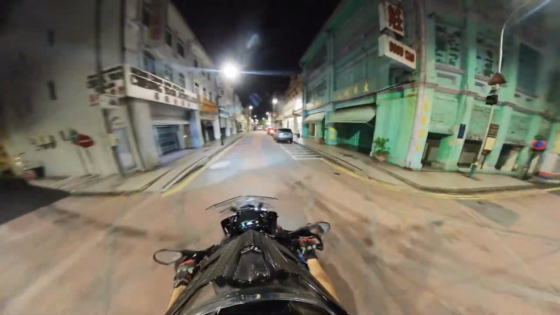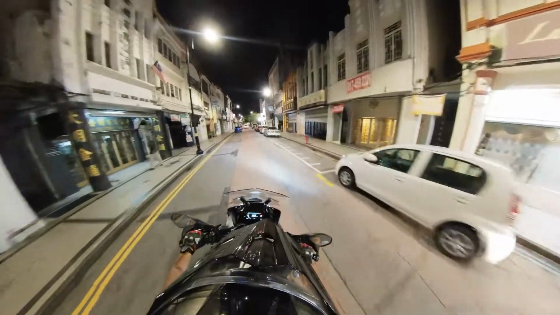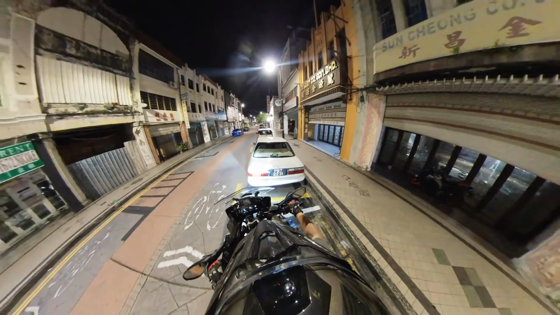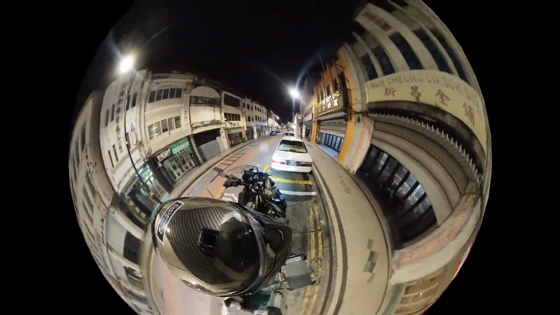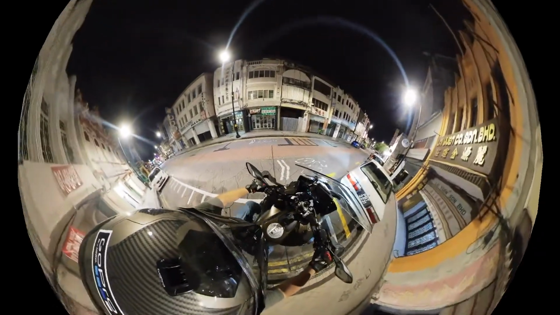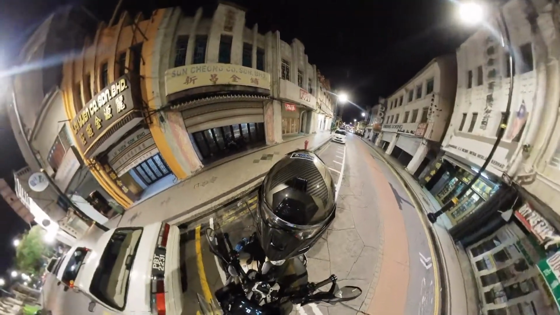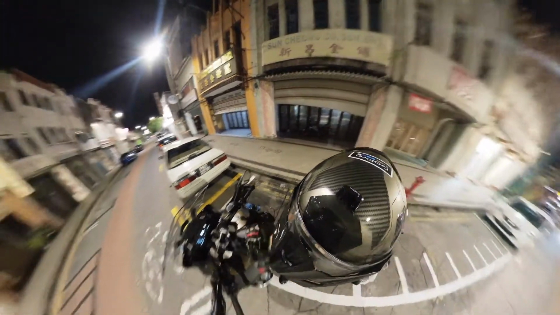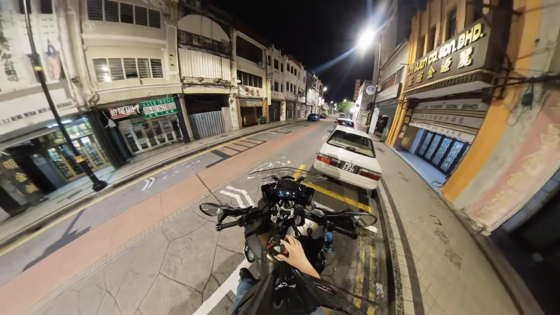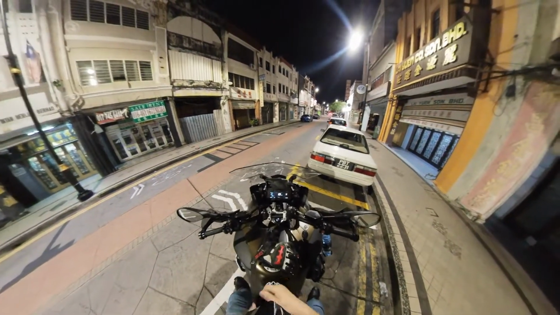I think I'm gonna have to make a quick stop here just to make sure I don't go around in circles. So let's do that and do a quick check on Google Maps. So slight spherical view there. Again, the Insta360 camera, as does all the other 360 cameras, does a good job of removing the mounting on the camera, so it looks like there's no camera on my helmet.